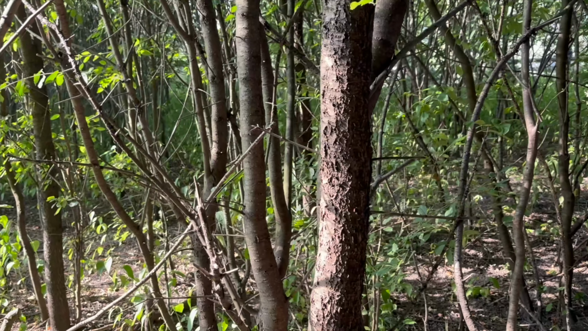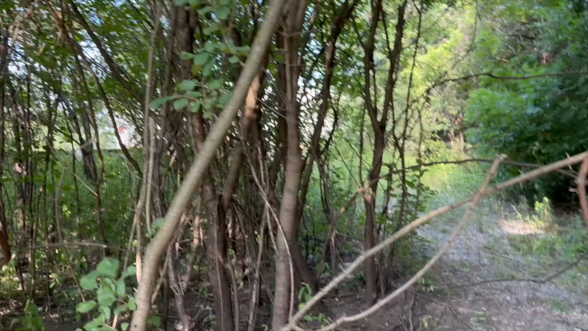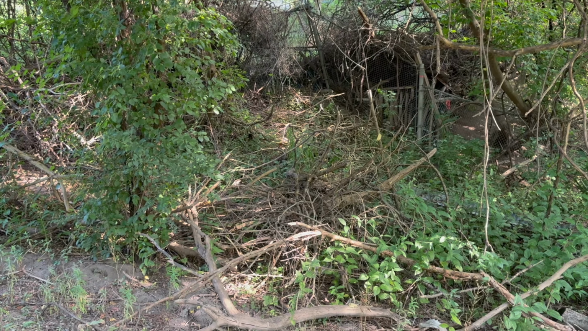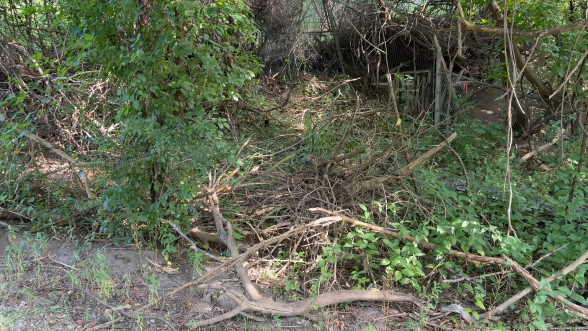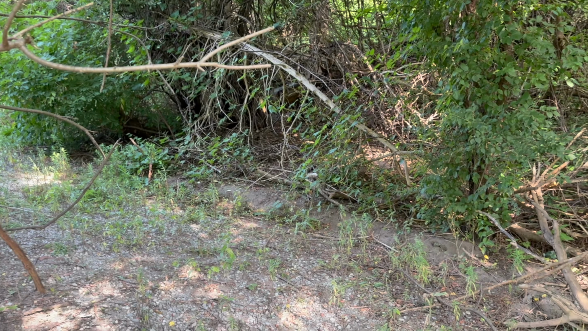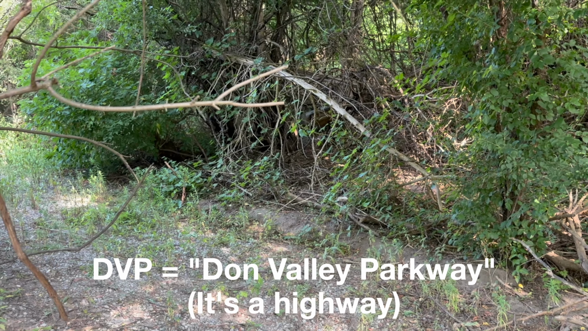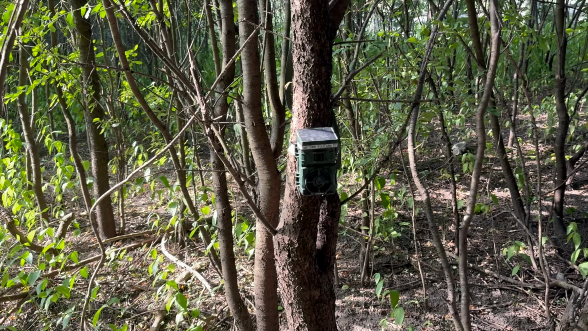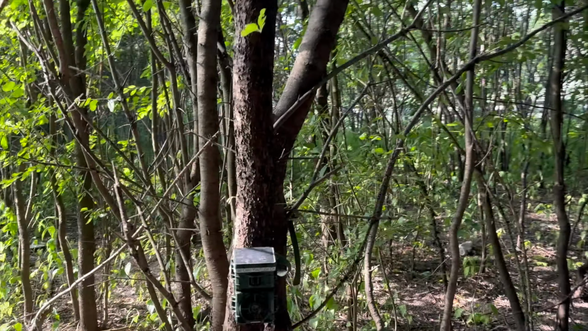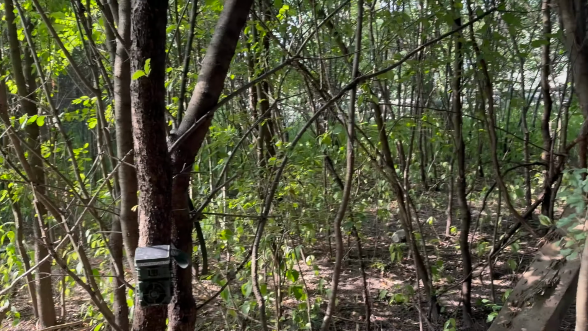Okay, so this here is the third tree that we're going to use. You can see how close we are to the traffic here. So what this is looking at is basically the back of some people's gardens, and this is wasteland where the deer and coyotes and raccoons access one of the tracks that then runs along the DVP. Okay, so there is camera 3 now set up, and deer actually do hang out in this little tiny copse, even though it's very, very small. They do actually hang out in there.